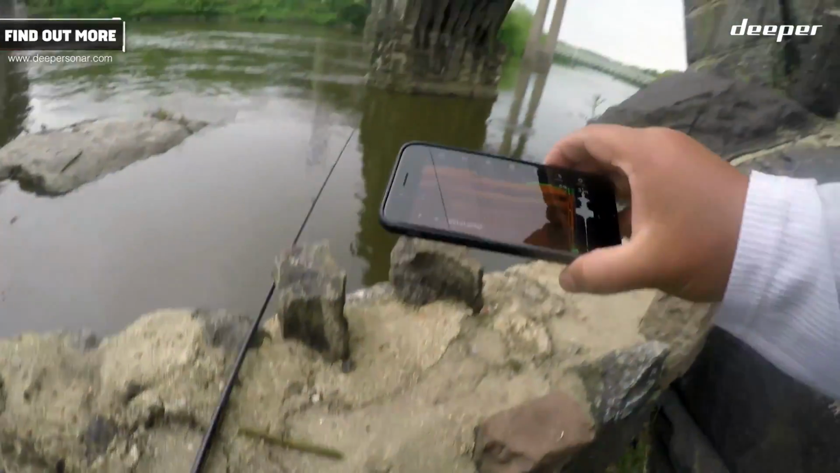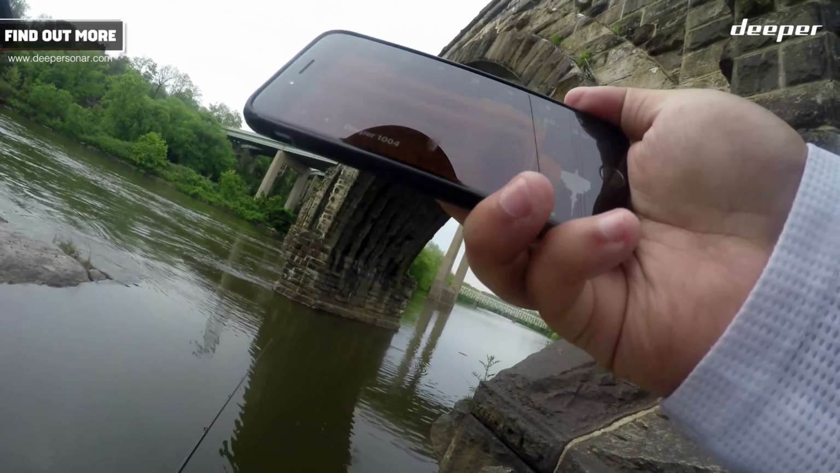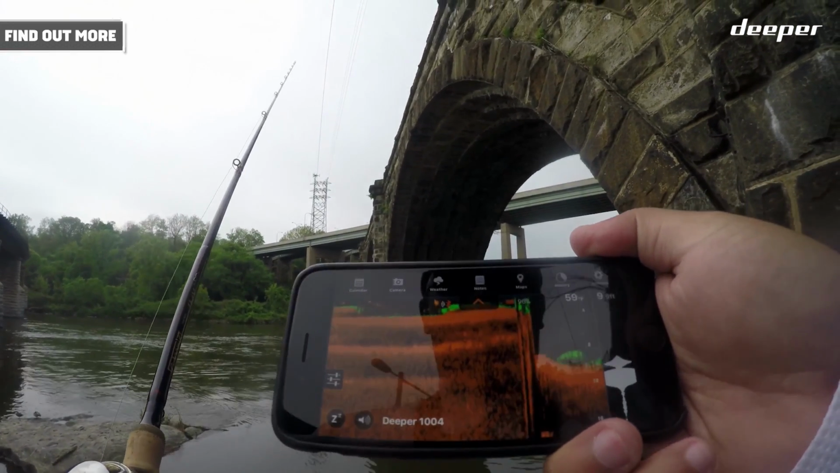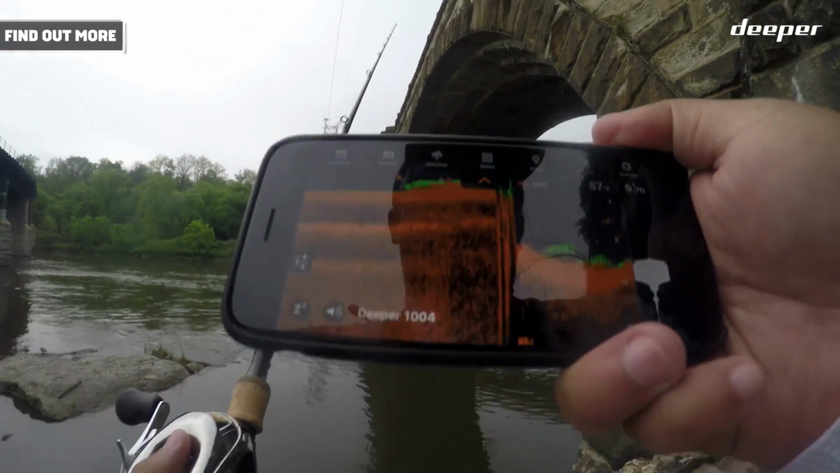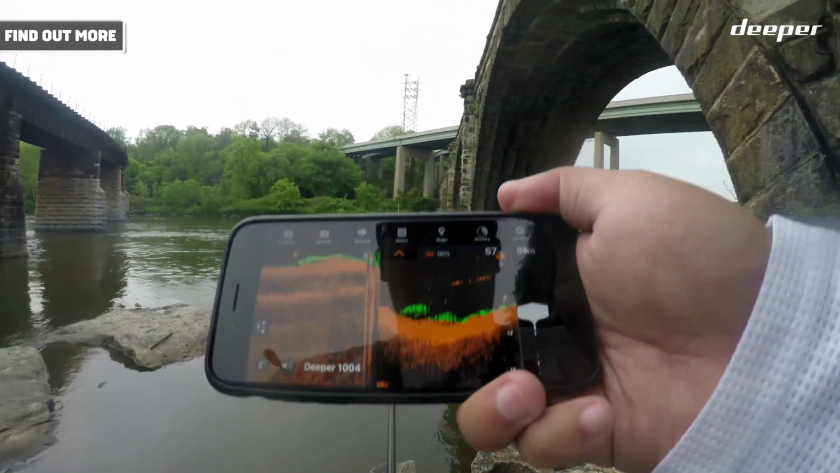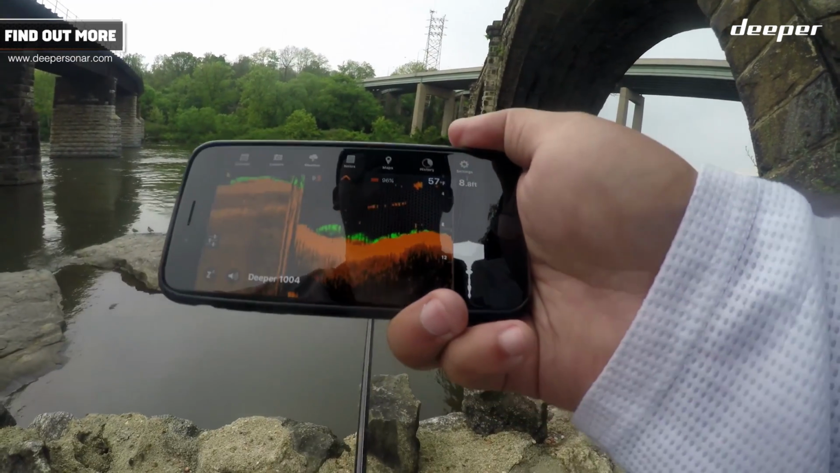All right, so here, it's back out there. Now you can see it's drifting pretty fast, but we're in 9 feet, 10 feet of water, lots of vegetation on the bottom, lots of fish icons here. Let me reel it in a little bit so it doesn't get too far. But you can see here, there's some fish icons, some structure.